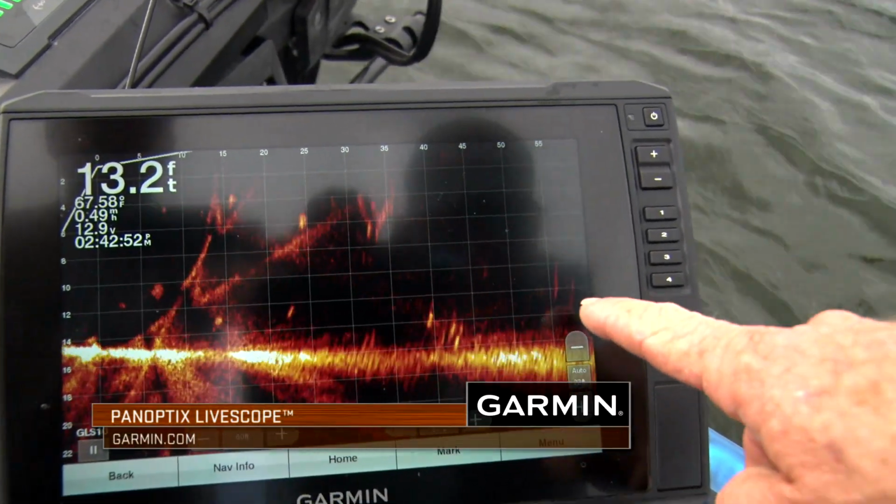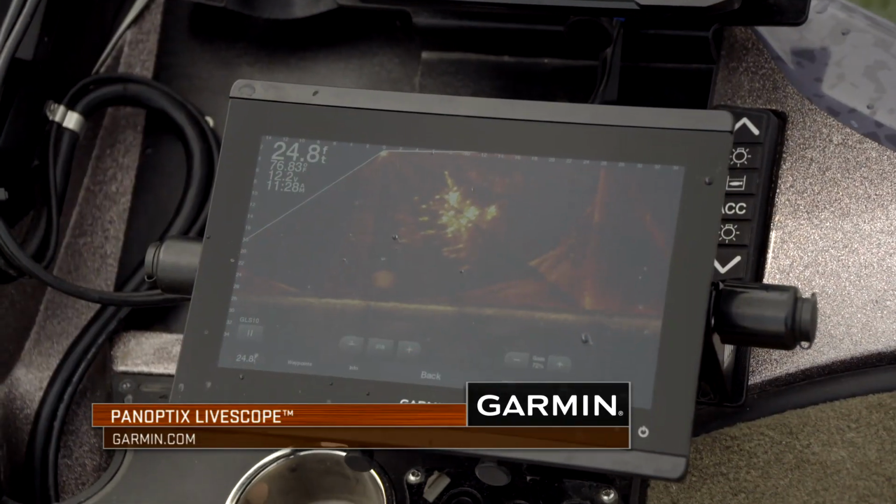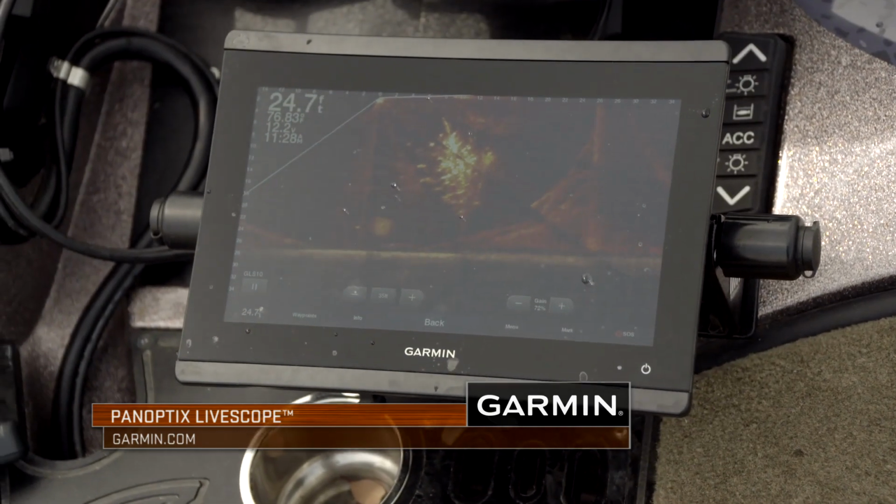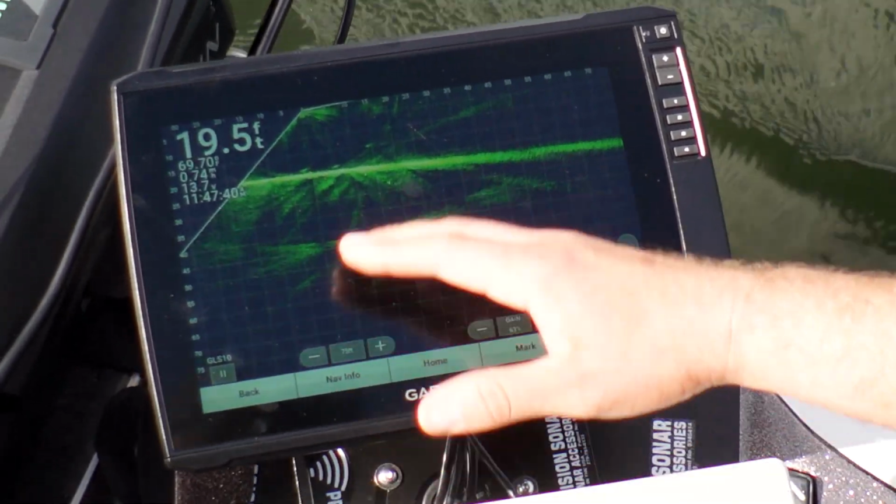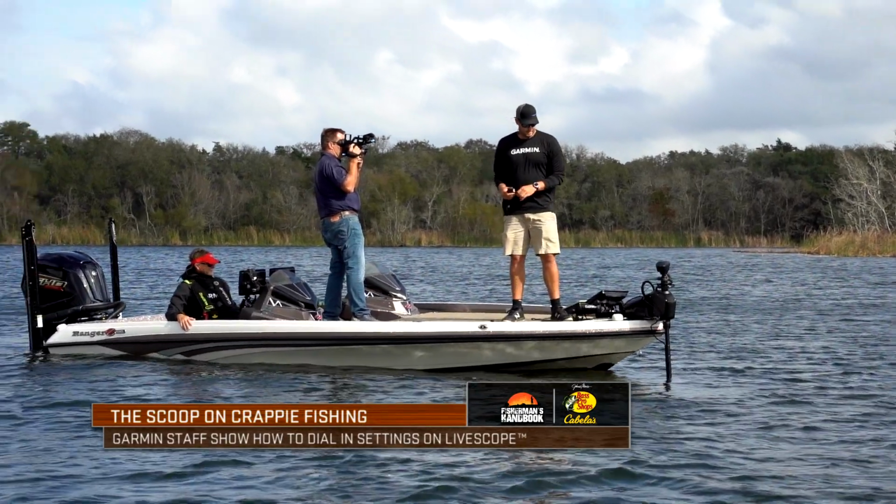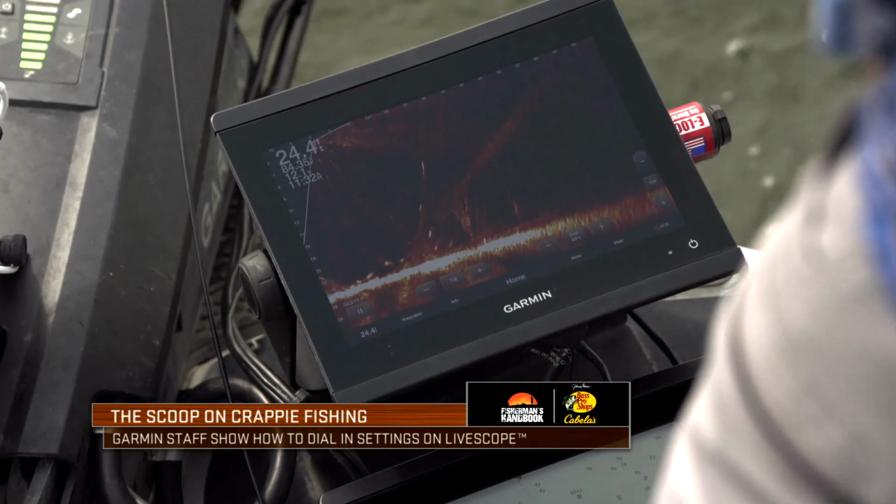Garmin Panoptix Live Scope is a great tool for anglers to use out on the water. But for an angler to get the most out of their equipment, they need to know the ins and outs of each different product setting. We go out on the water now as representatives from Garmin show step-by-step processes of how to set up different settings with Live Scope.